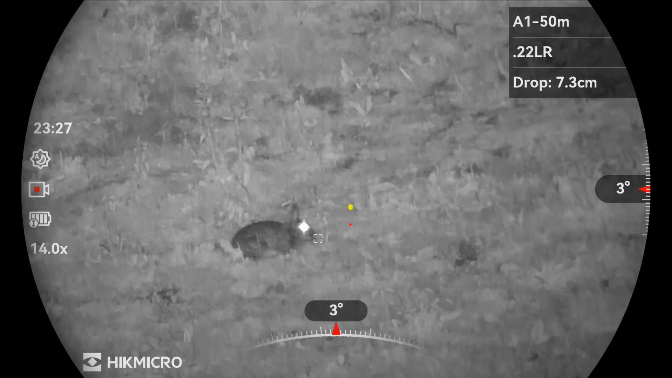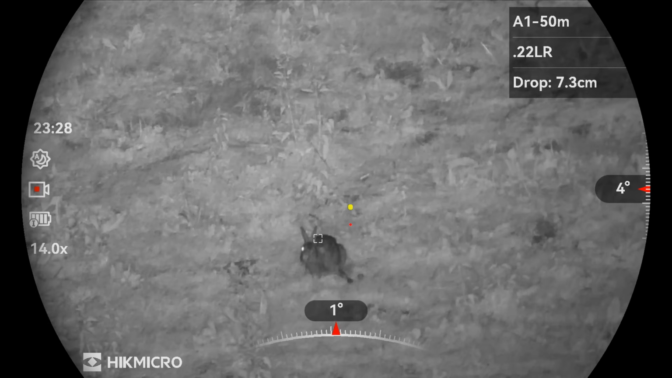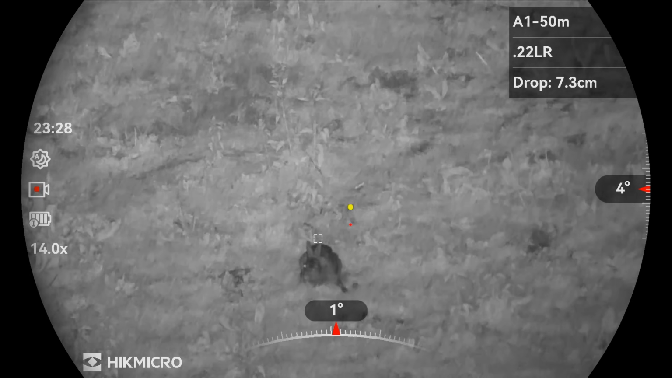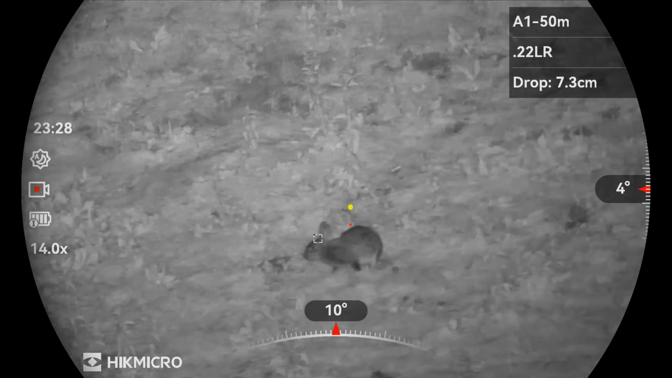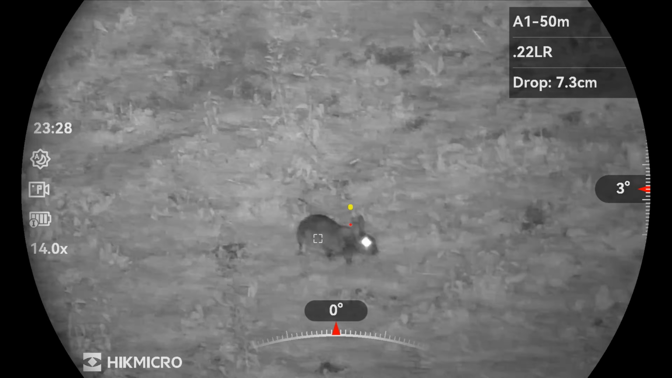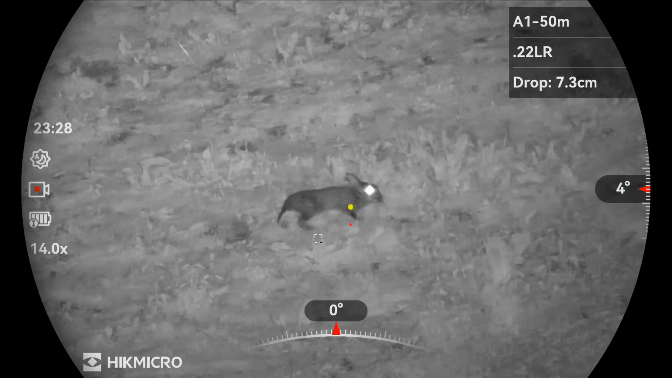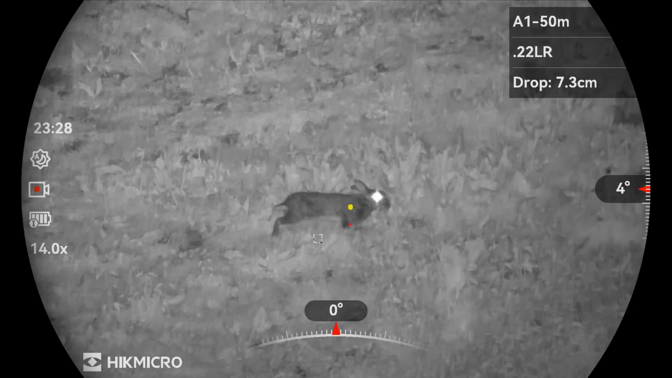I think this rabbit was invincible. The first shot, you can see the bullet's gone straight through its eye, and it's still staggering around. So I decided to take a second shot on it. And that was a heart and lung shot, and it's still managing to move around.